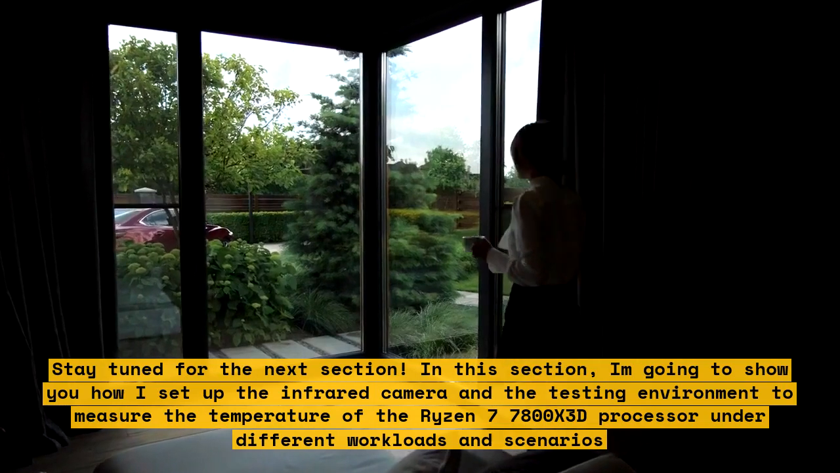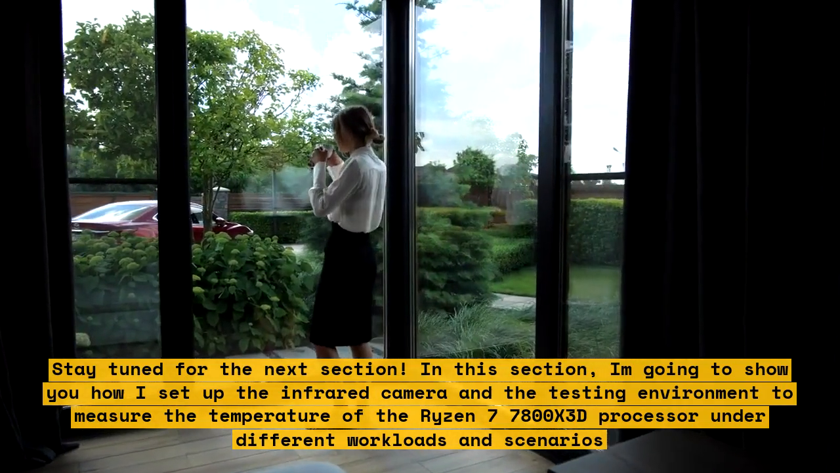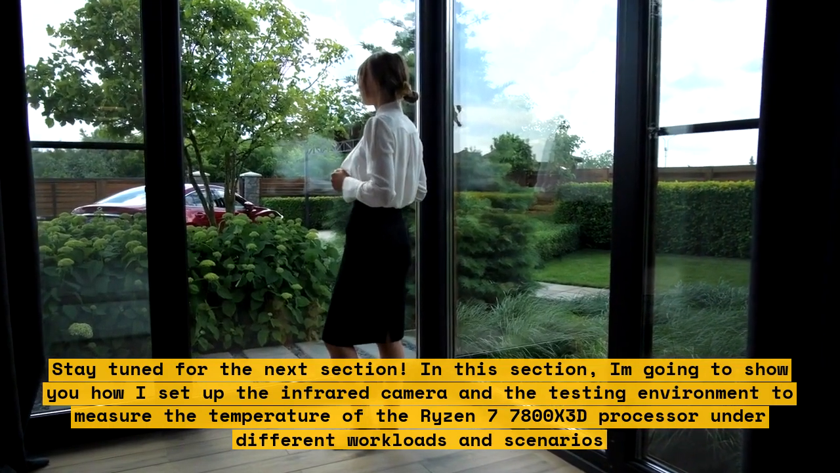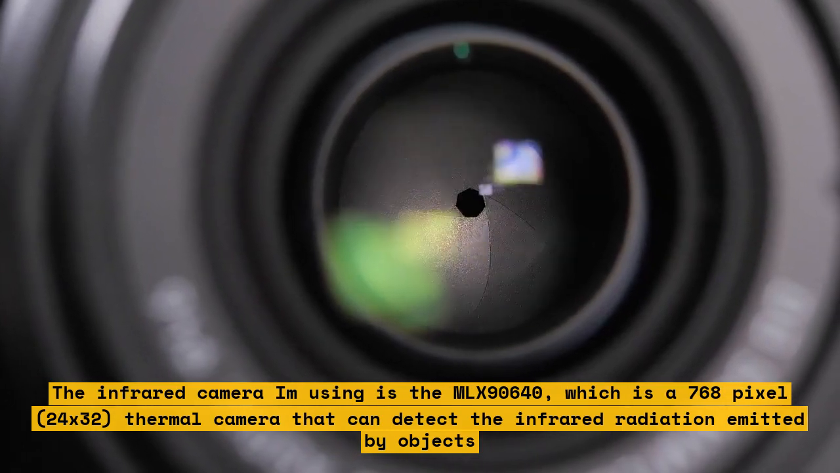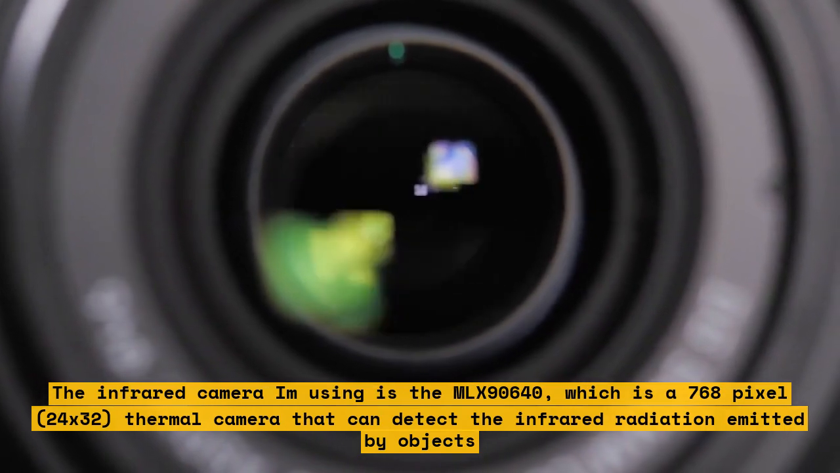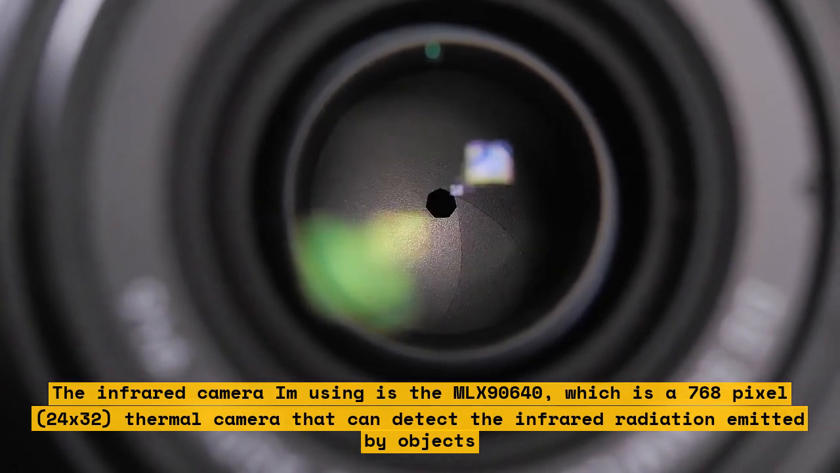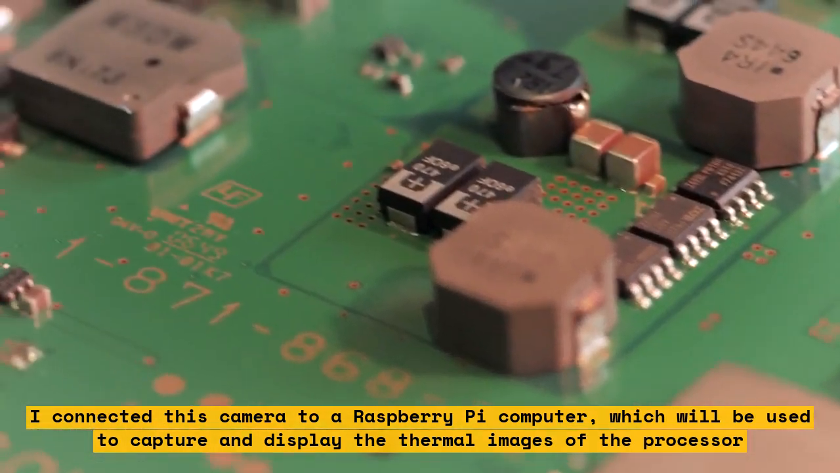In this section, I'm going to show you how I set up the infrared camera and the testing environment to measure the temperature of the Ryzen 7 7800X 3D processor under different workloads and scenarios. The infrared camera I'm using is the MLX90640, which is a 768 pixel, 24 by 32 thermal camera that can detect the infrared radiation emitted by objects.